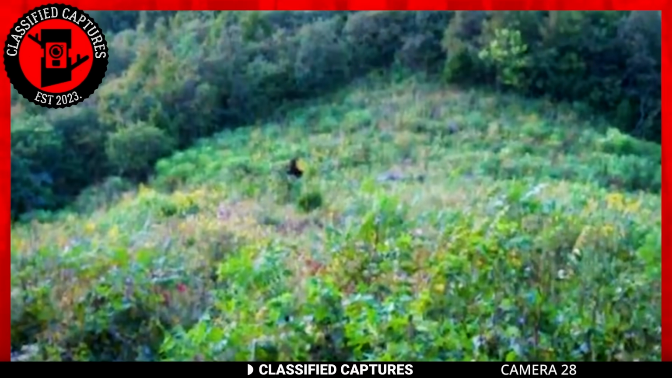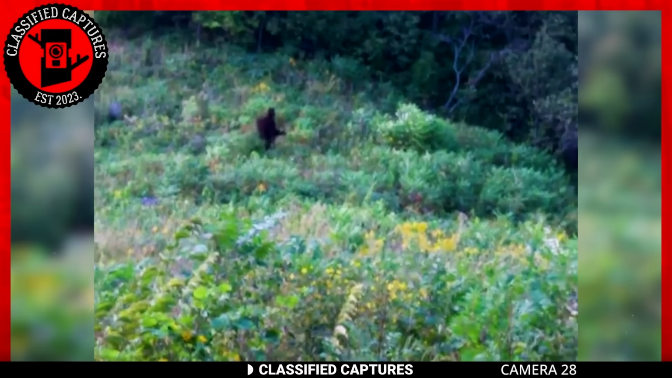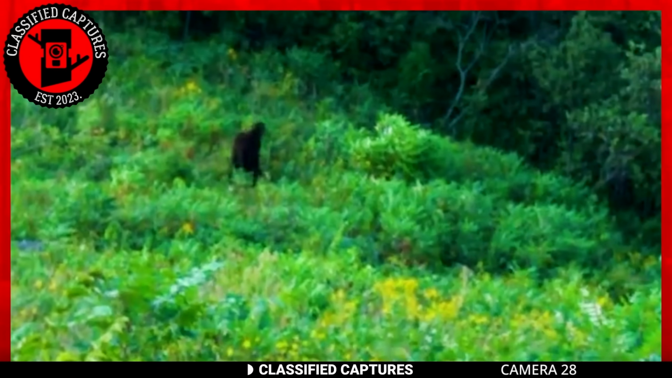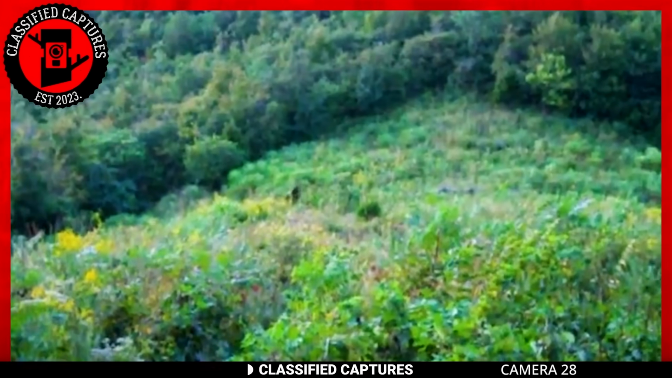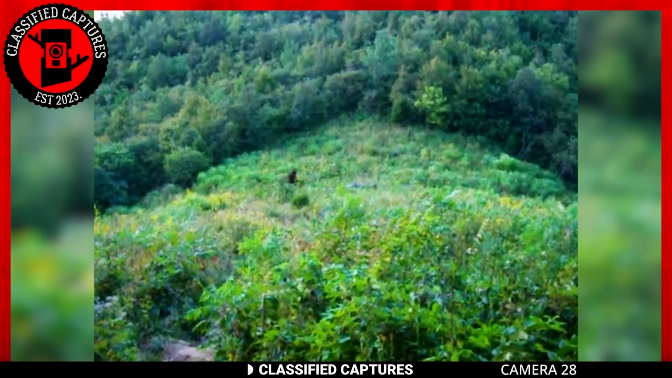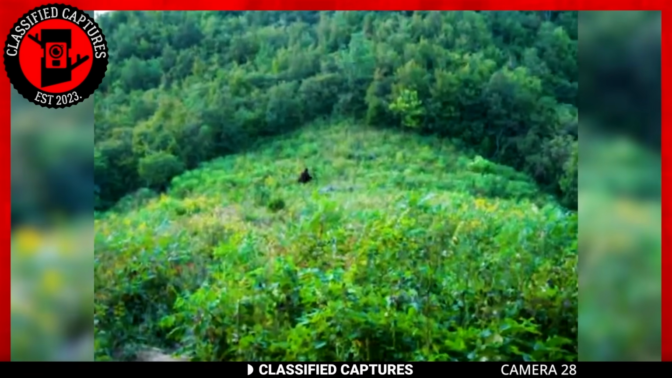Walking amidst the tall grass, the hikers concealed themselves behind a tree to film the creature. Their conversation reveals genuine fear, their voices trembling as they speak. The creature was as big as a bear, but it looks to be walking on 2 feet like a human.